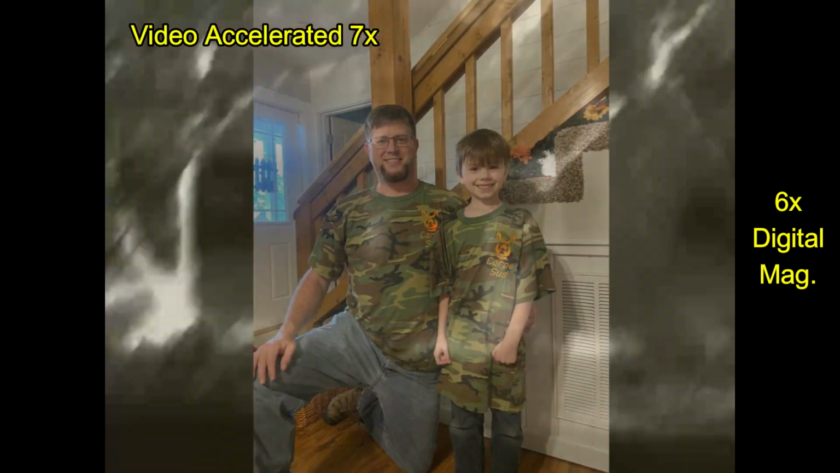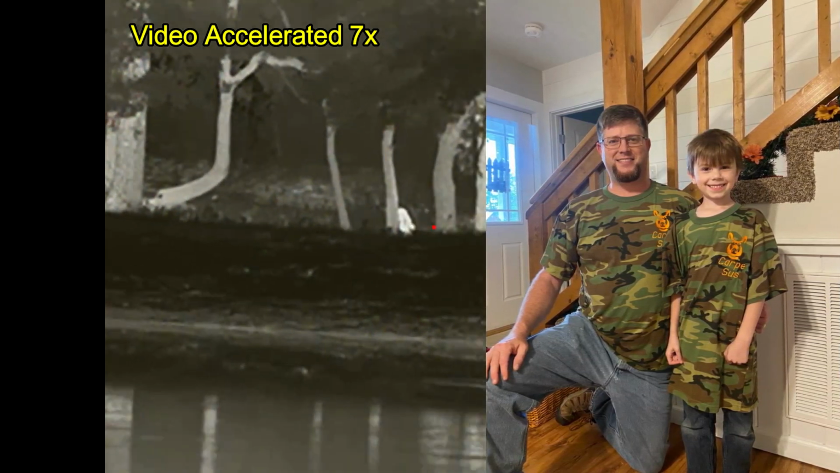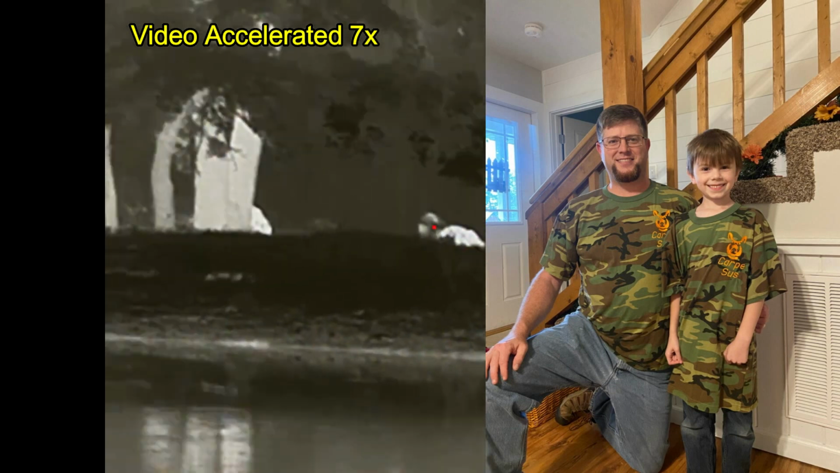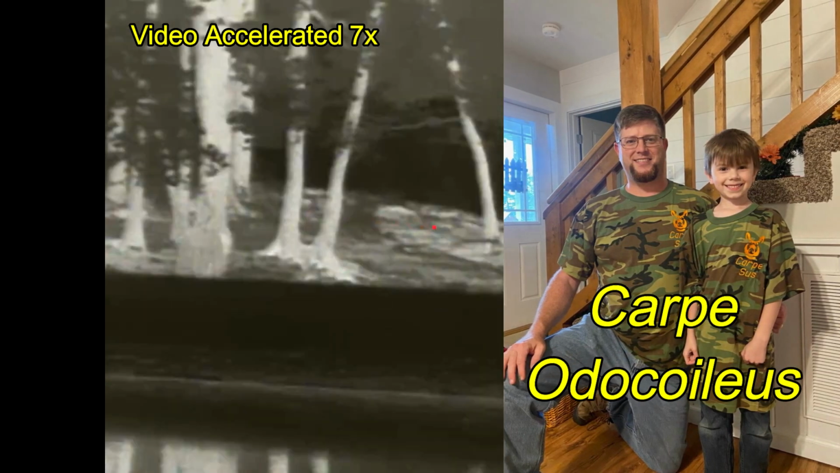In the meantime, I want to give a shout out to my buddies Ryan and Joshua. They are 6.5 Grendel shooters. And this year is going to be the year that Joshua gets his first deer with a 6.5 Grendel. Carpe Otocoilius, my friend. Best of luck, Joshua.